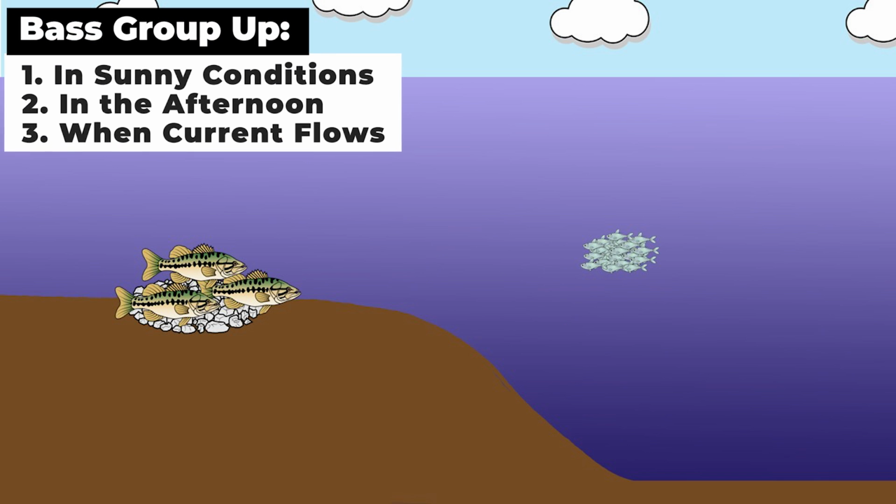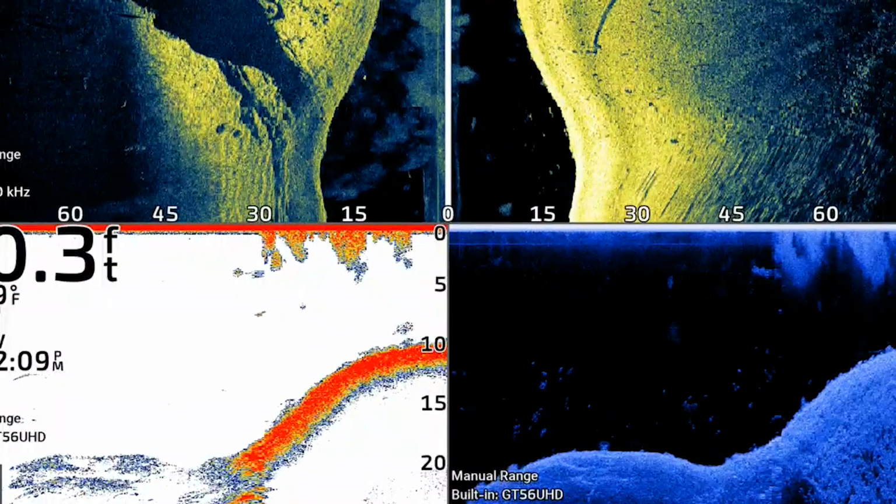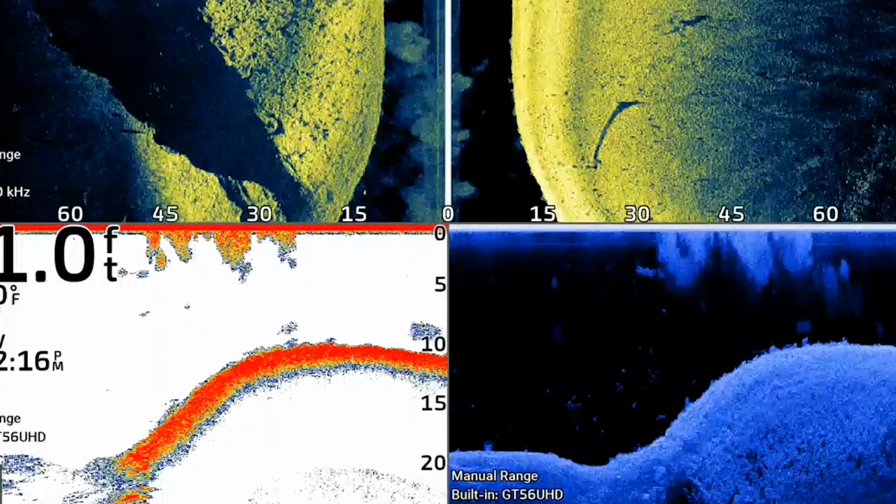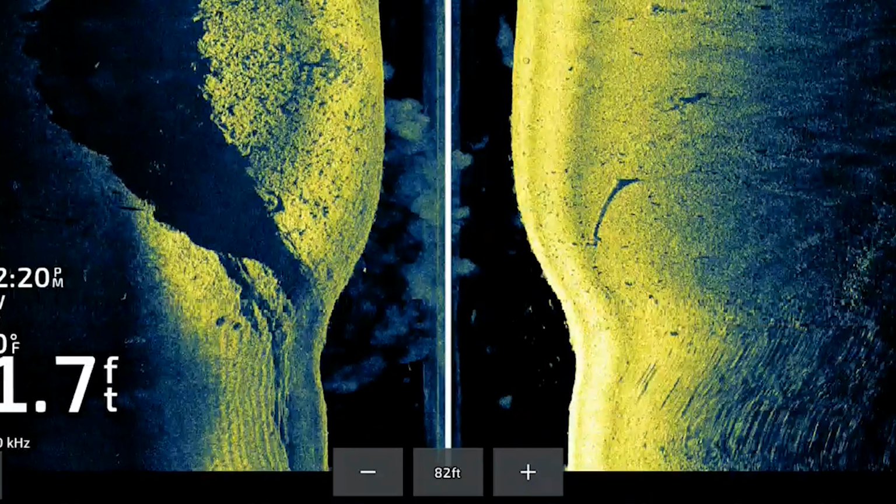However, as the day progresses and the sun gets higher, these bass will tend to roam less and they'll set up tighter to the bottom and tighter to cover like a brush pile, rock pile, or shell bed. Therefore, after the live stream ended, I graphed around for about 2 more hours and then returned to this ledge where I saw these better quality fish in the hopes that these bass would settle down and actually set up on a key sweet spot.